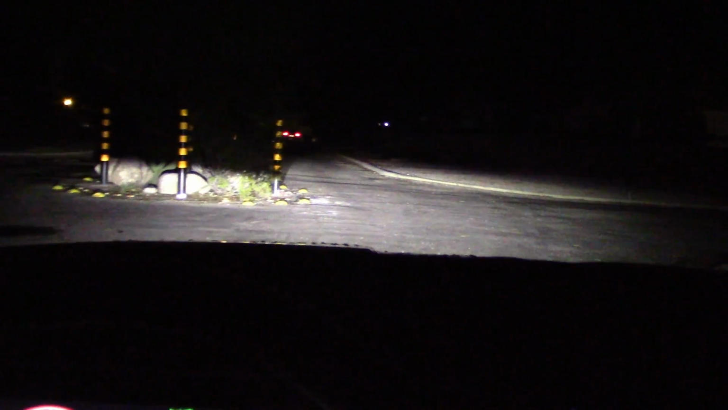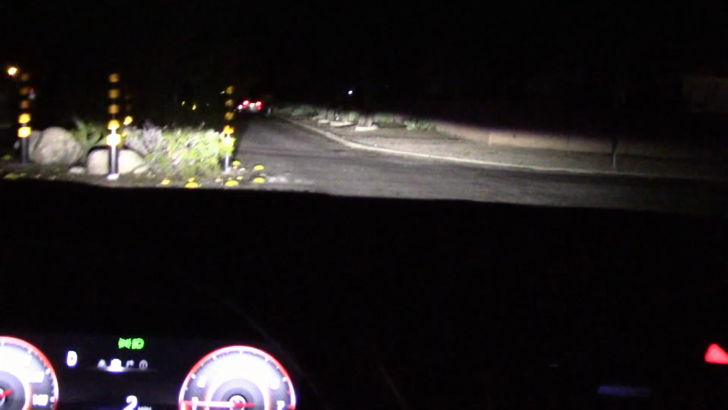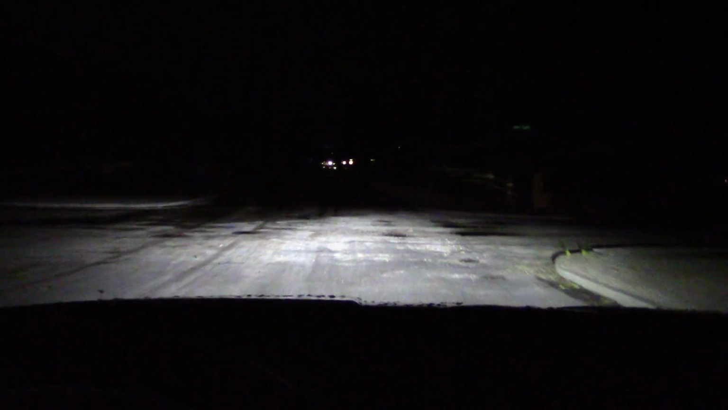Alright, let's take some dark, dingy streets. See what we can light up. A lot of traffic out here tonight. Ooh, low beam. Ooh, a lot of cutoff here. Oh yeah, there we go.